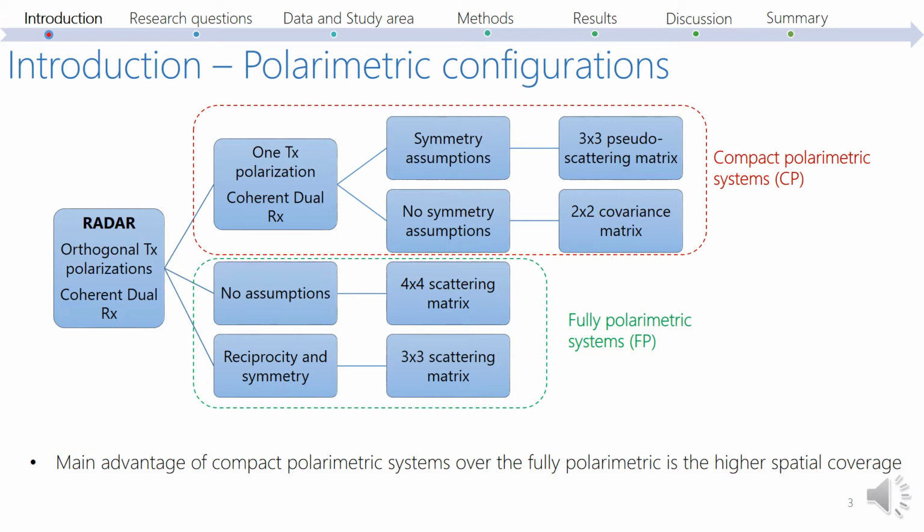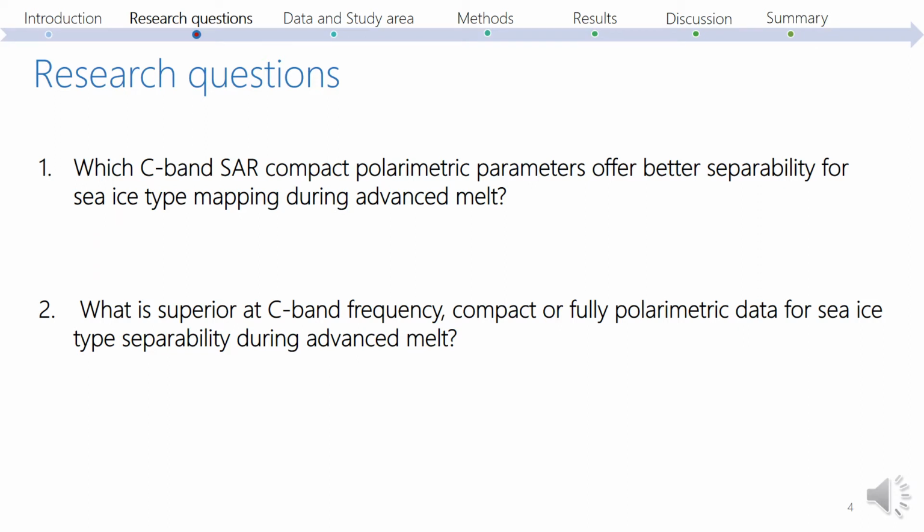Fully polarimetric systems offer higher information content per pixel, but their capabilities are limited in spatial coverage. Compact polarimetric systems can provide similar information content, and they have the capacity to cover up to 500 km swaths on the ground. Both systems record complex information related to target properties that are useful for optimized sea ice type separability measures.